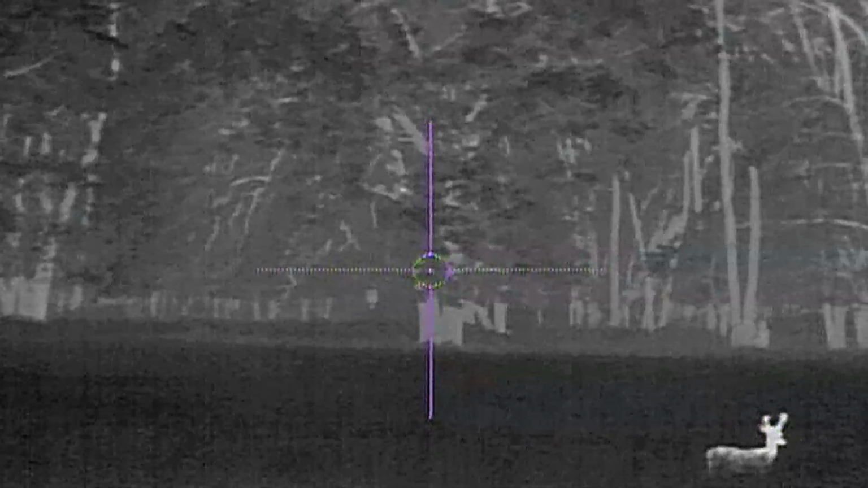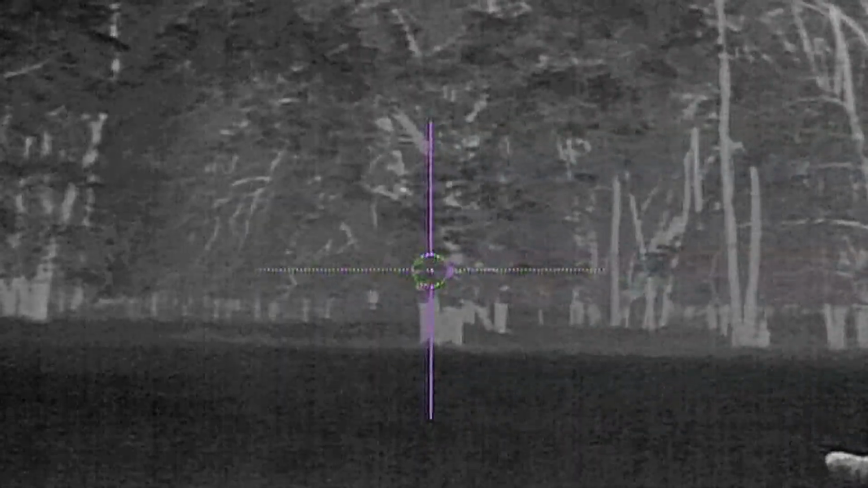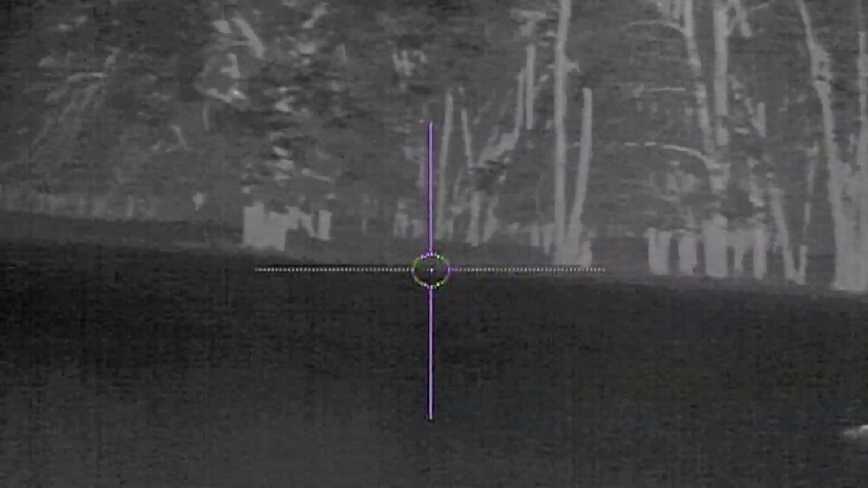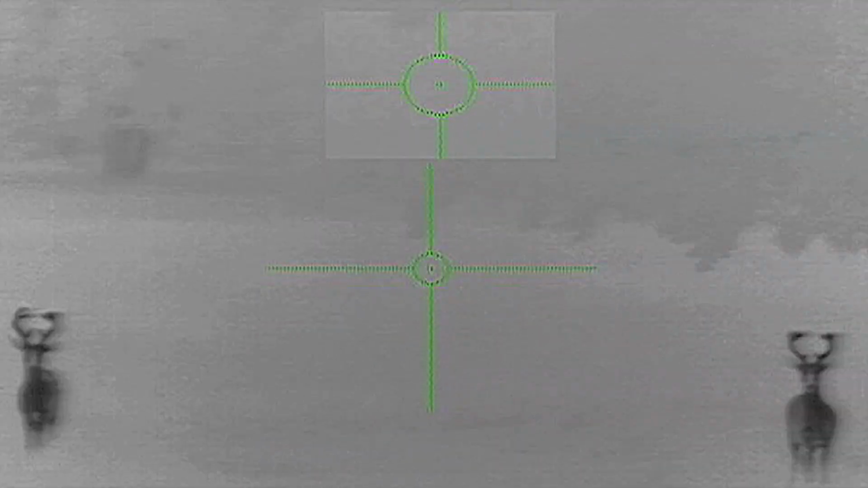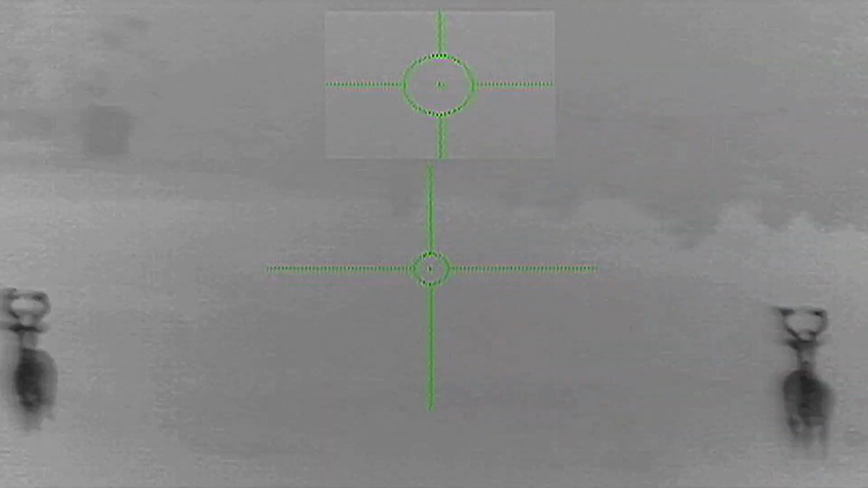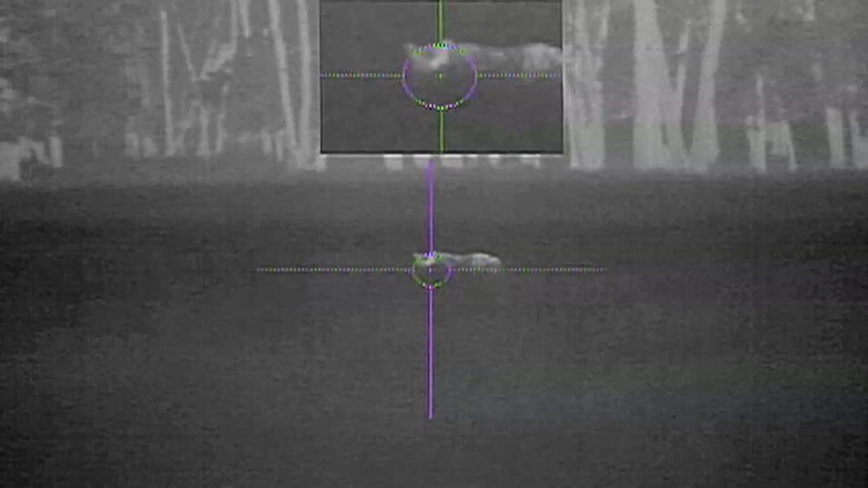I hunted for another 2 hours and I saw a lot of young bucks in the field. They were really close, no farther than 50 yards away, and these 3 were only about 30 yards away. And while I was scanning, I picked up on this hog that was less than 50 yards away, and we'll pick up the action from here.